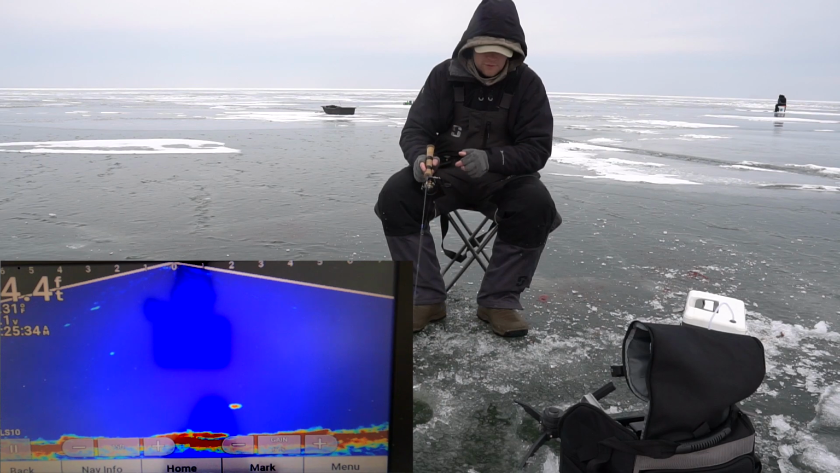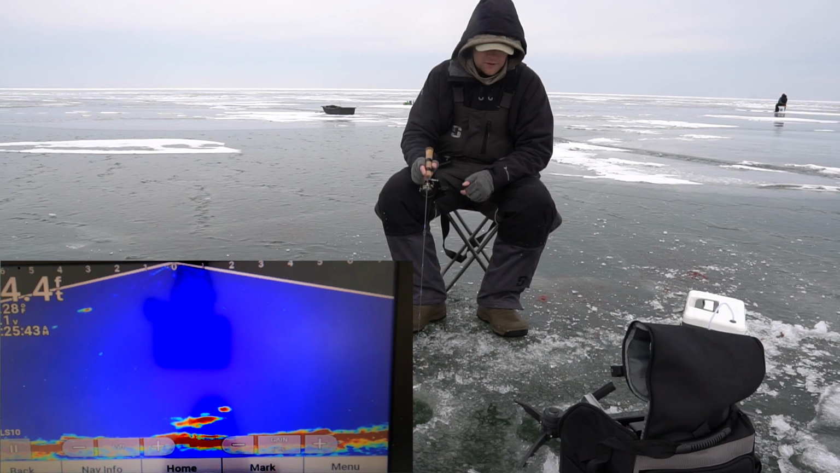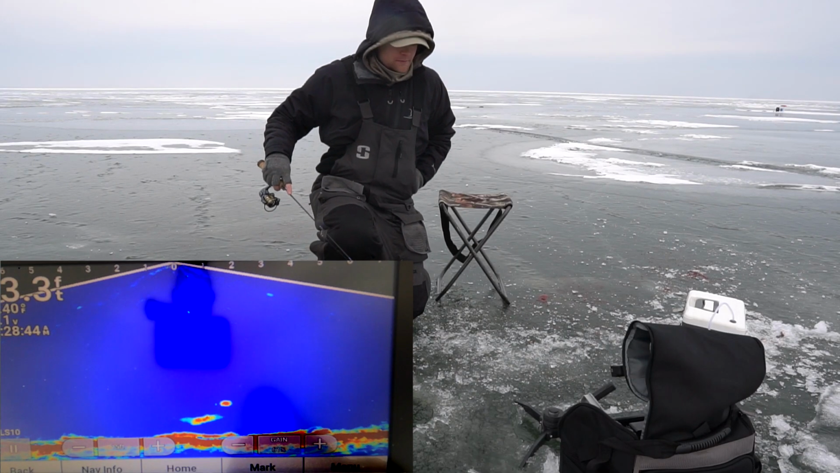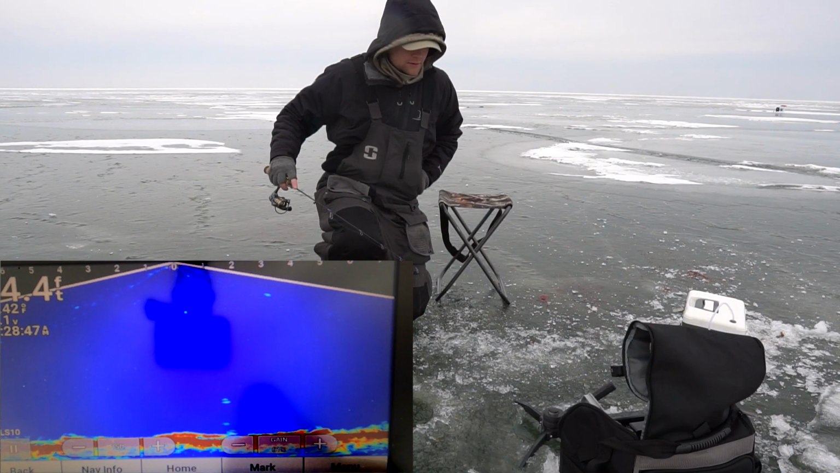Well, here we go, finally, fish. Let's come up to the slider. Here he goes. Look at him. There's a couple fish on the left. Oh, he sees that slider. Isn't that neat? Fish on the screen. Oh, he didn't like that. He darted off.